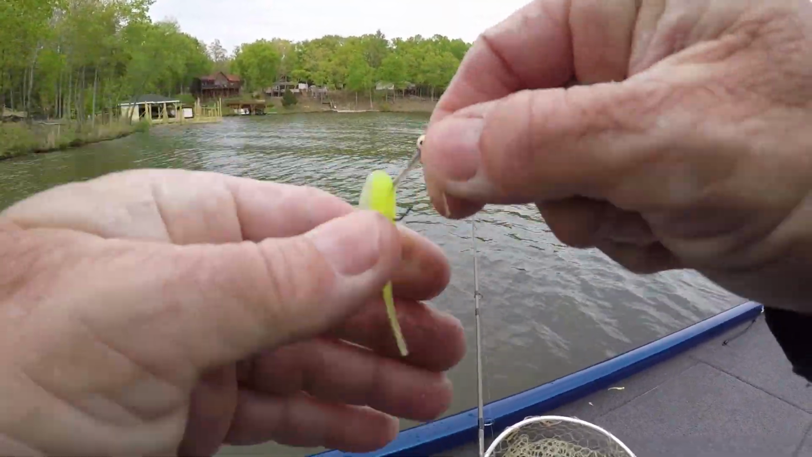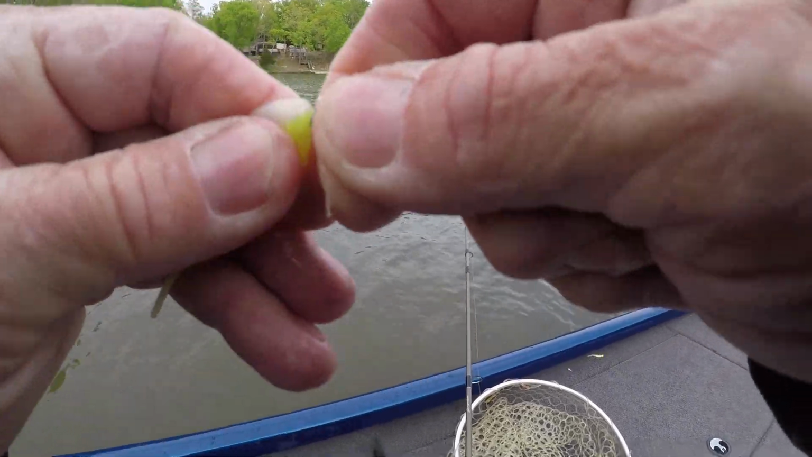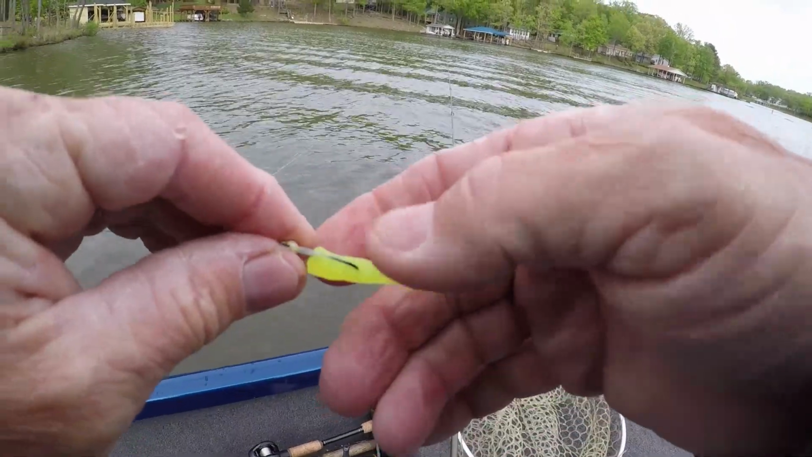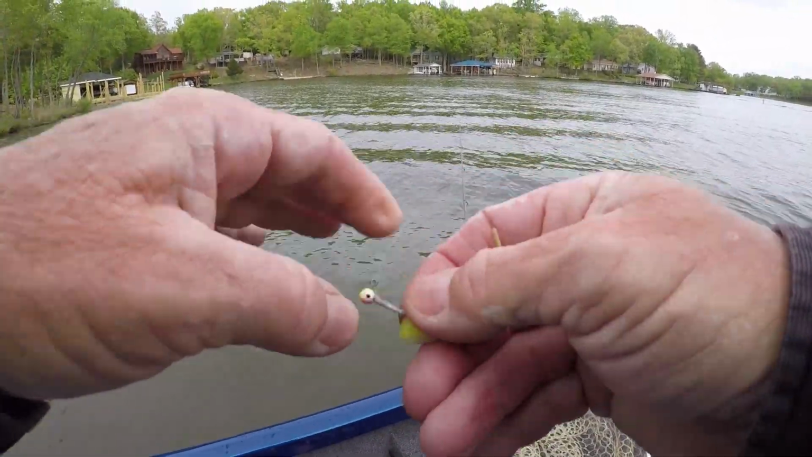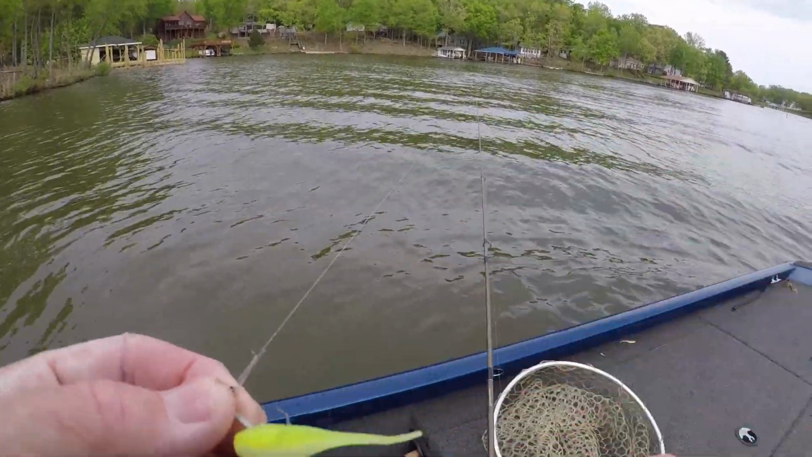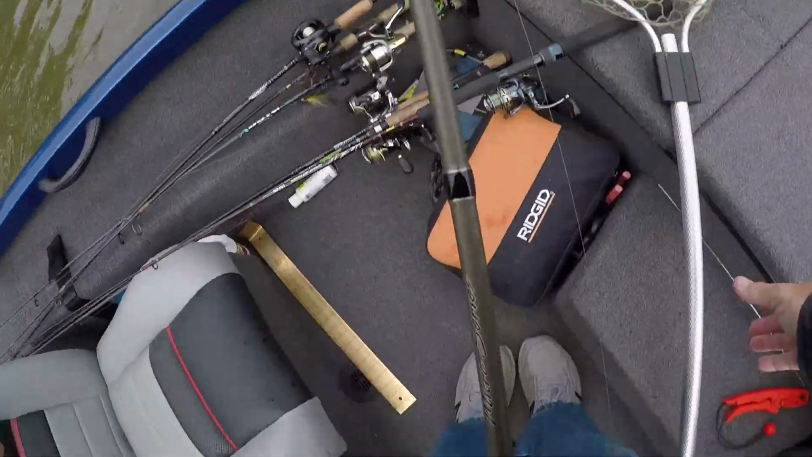Guys, let me show you something. This ice out color, if you never used it, it's a good color. Being cloudy today makes it a better color, a little bit sharp. I might get another one. This is torque some. Here's what I want to show you though. I've got it off. See this weed guard? That's how I'm able to throw it in that treetop, and I don't worry about it. I'm not worried about getting hung up. I can feel it hitting the limbs.